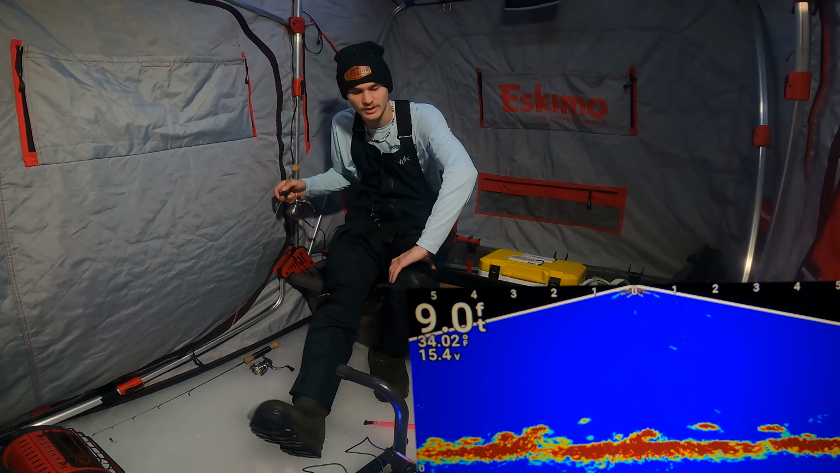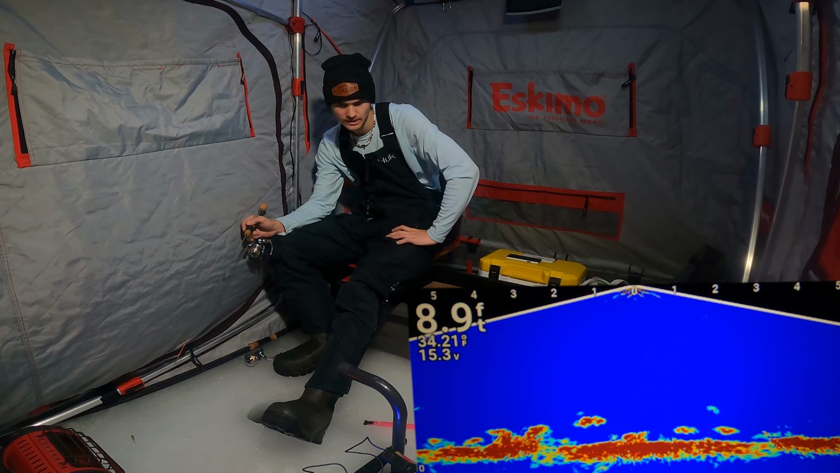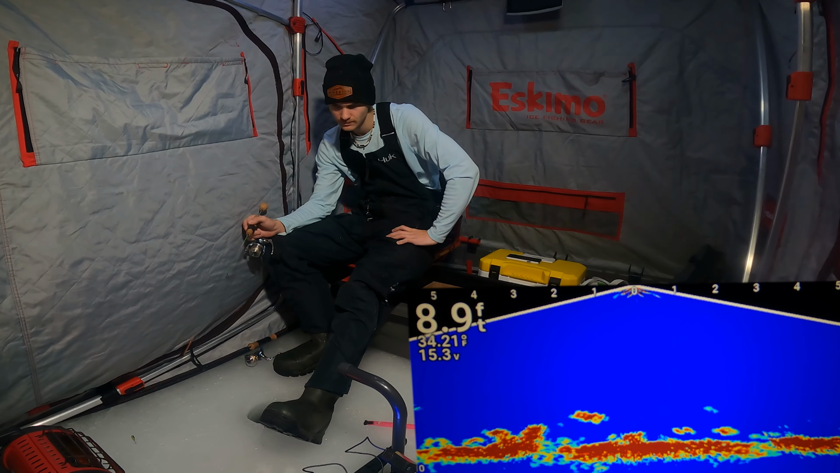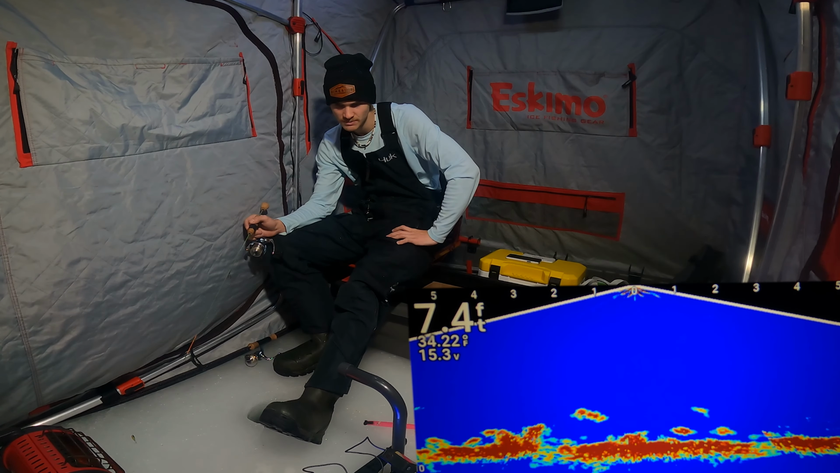This guy's interested. It's not a half bad fish. Not a monster, but it's not a half bad fish. Let's see if he wants it. He's coming right up. There's two of them here. There's a little one and there's a big one.